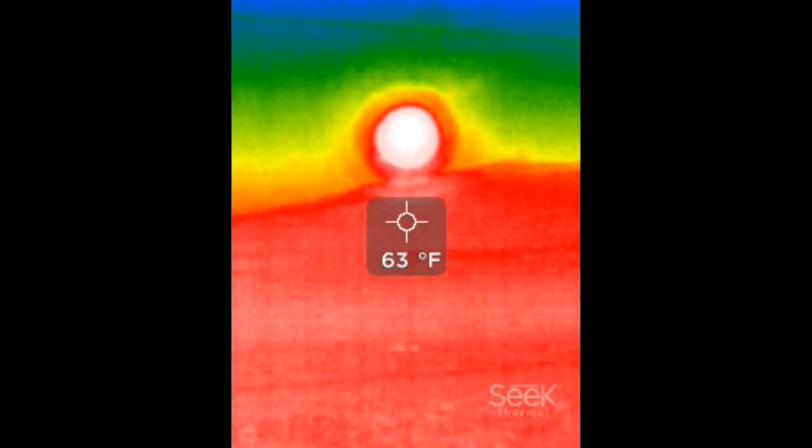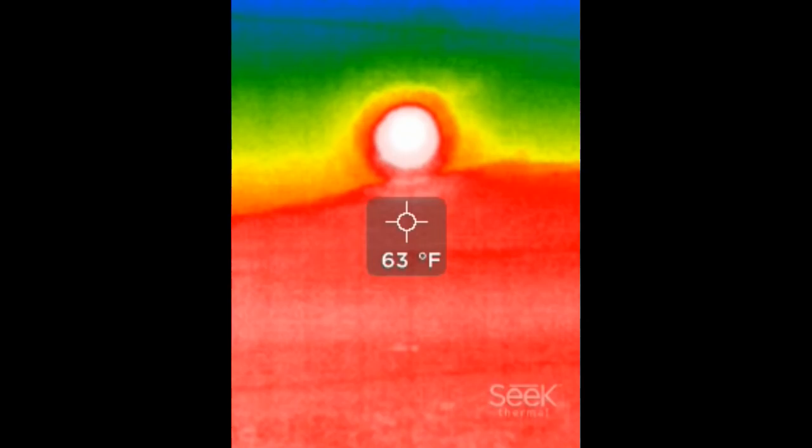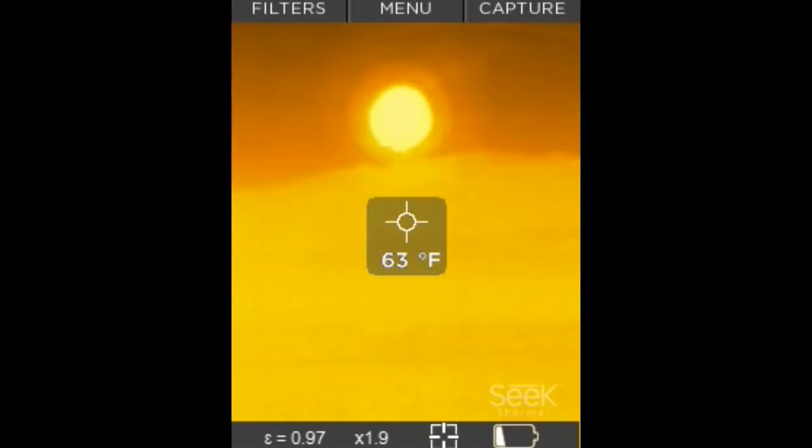And now you can see that the clouds have gone, and the time now is 7:25. Ambient temperature is 63 degrees. That's on the floor possibly, but we still got this big ring round the outside. Yeah, that's normal, isn't it? You know, that is just so normal.